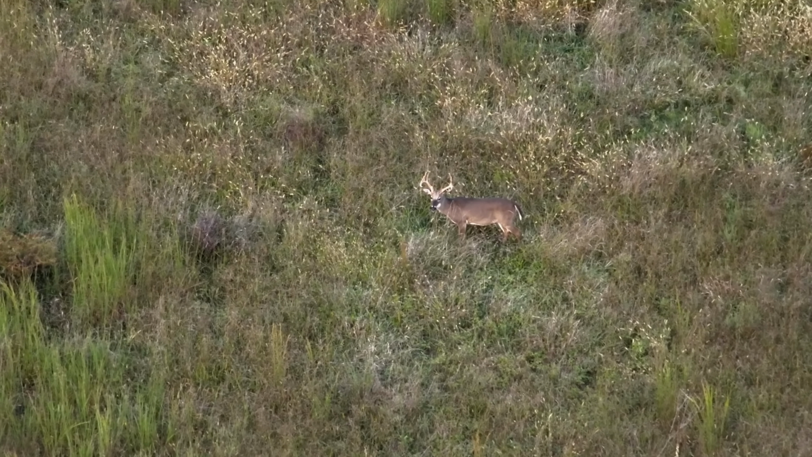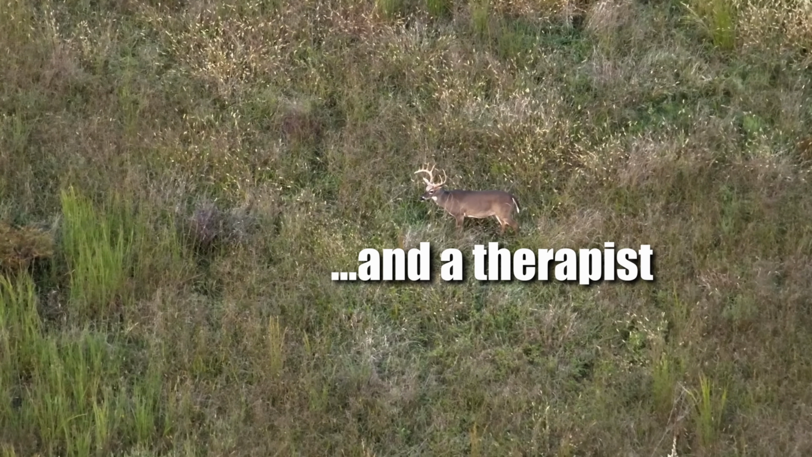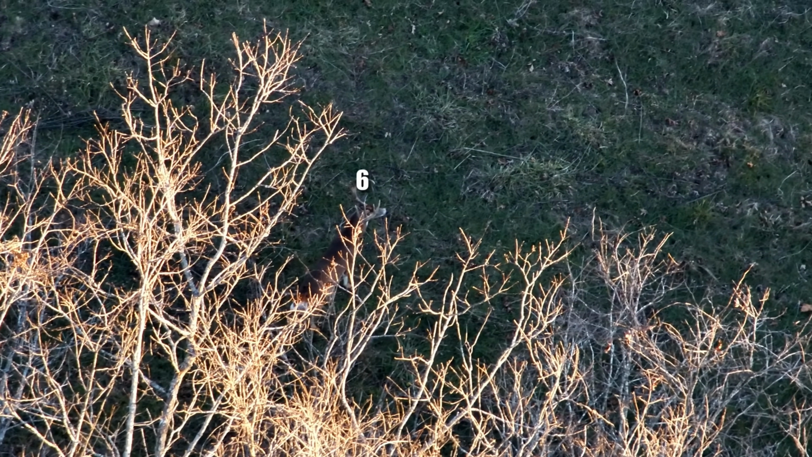We will all have to be creative in our thinking while not overcomplicating the situation. After all, as I've said before, these are just deer. They need food, water, and shelter. With that in mind, let's meet our subject for part number 1. Today we're going to be looking at deer number 41, also known as, what the heck, is that a 6x5?